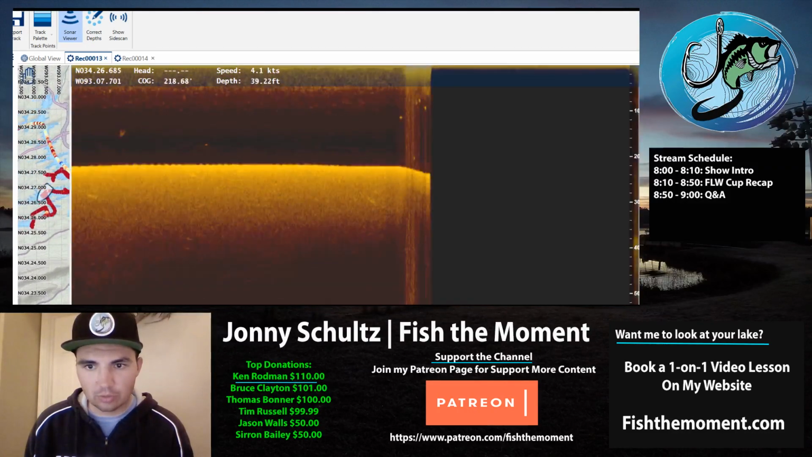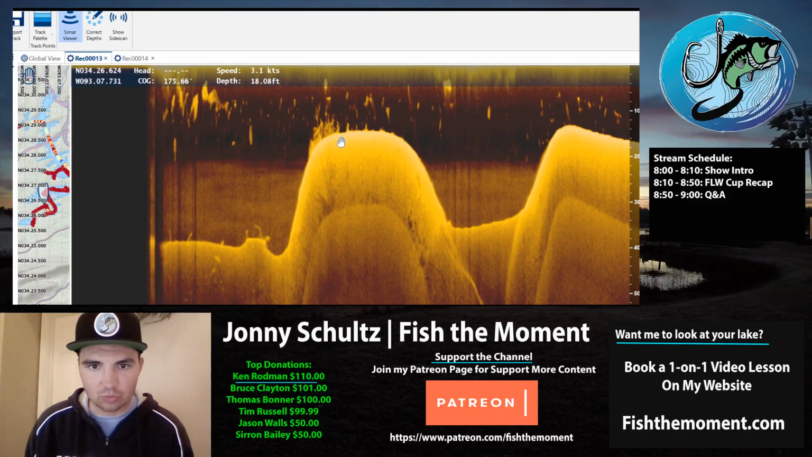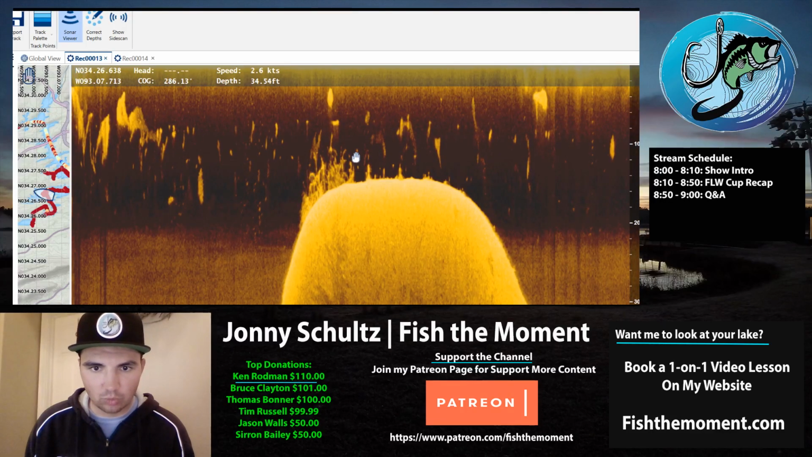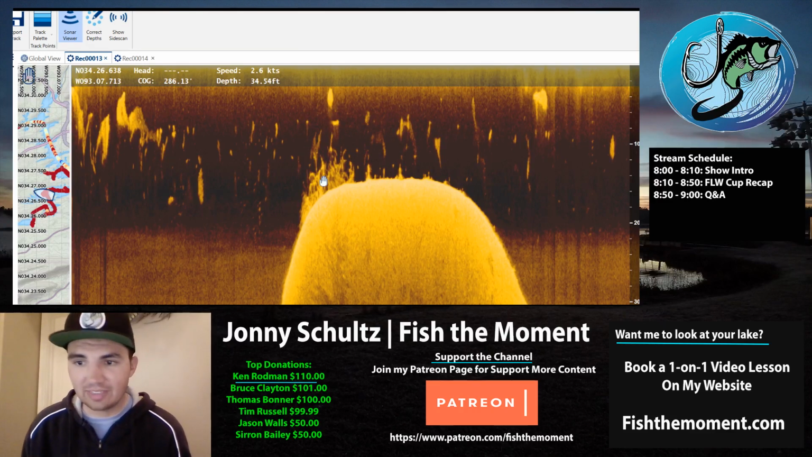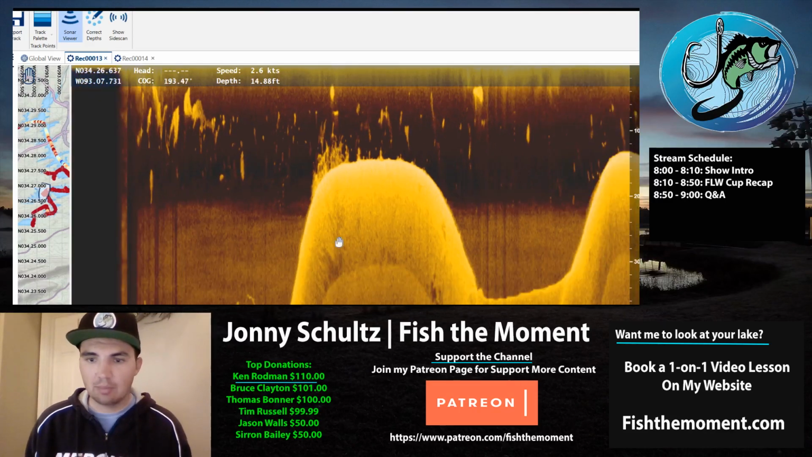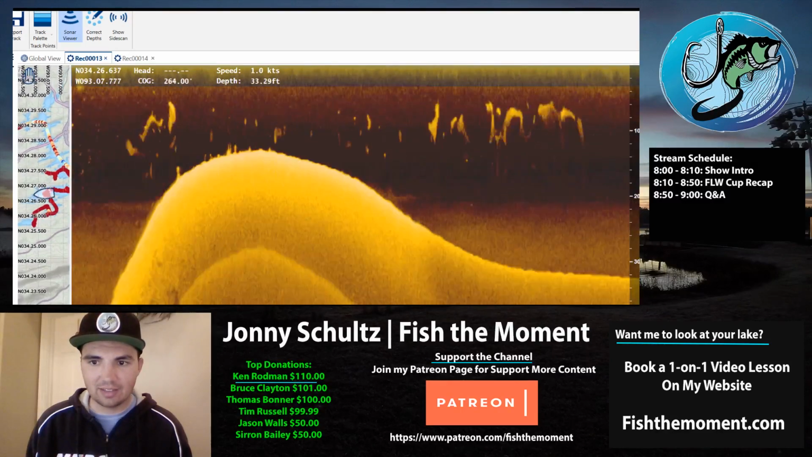So if we kind of keep going here, you can see there's a lot of images where these fish were just kind of all over the place. This spot was really loaded. You can see there's 1, 2, 3, 4, 5, 6, 7, 8, 9, and there's bait everywhere. And this brush pile actually had some fish in it. Couldn't get these fish to bite. I think there was too much bait around, but I think if I fished it at a different time of day, this spot could have been really good. But that looked great. Didn't get any bites.